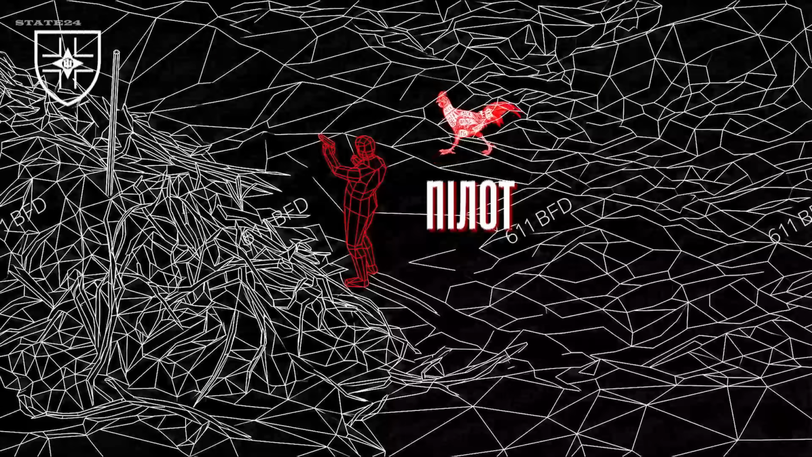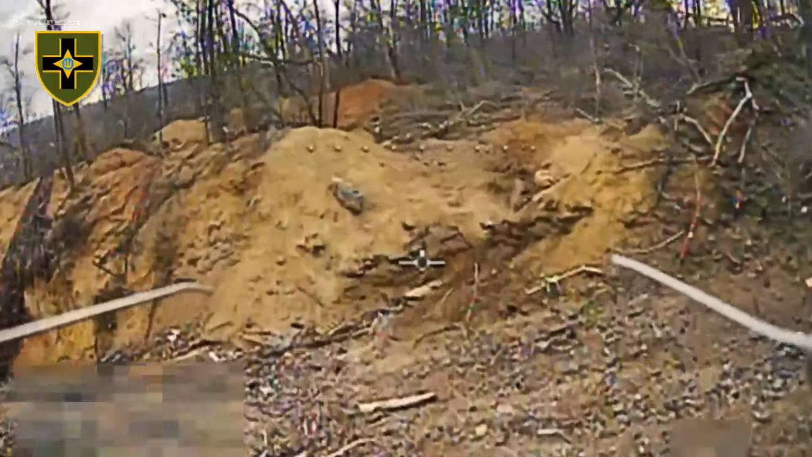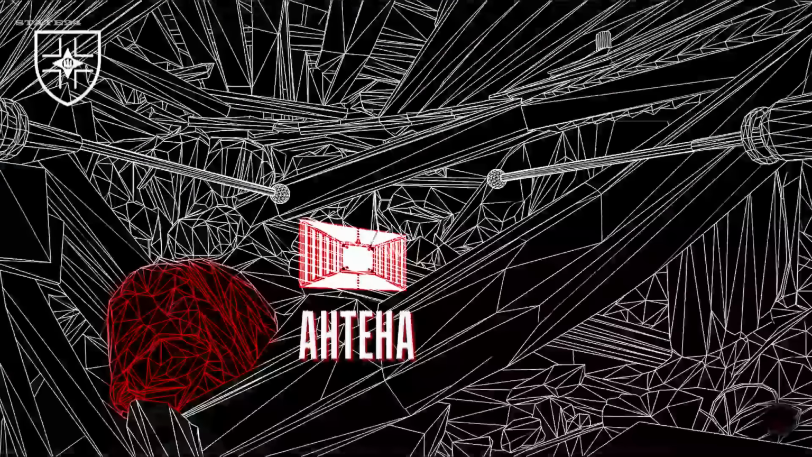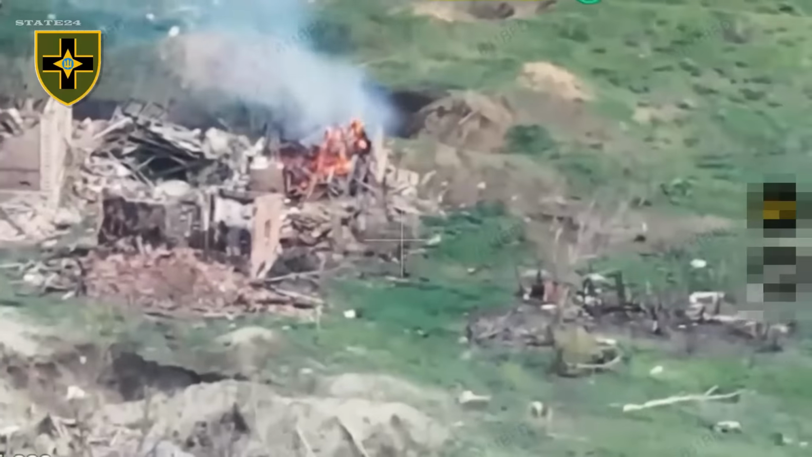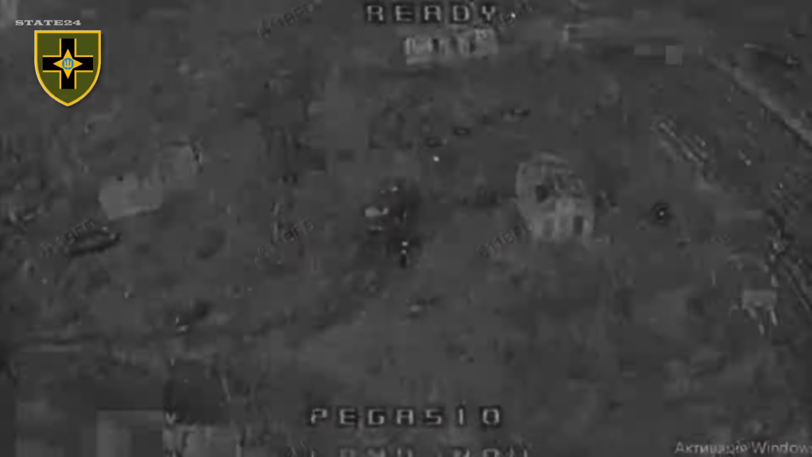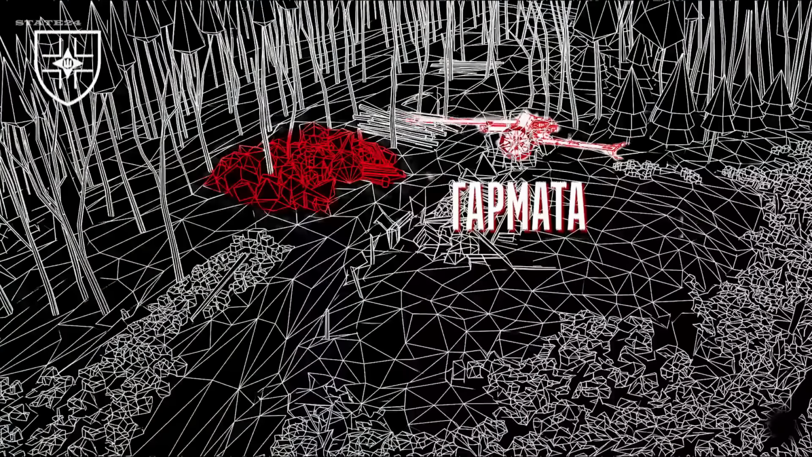This is what the world looks like through an FPV pilot's eyes. Constant static, blurred frames, ground rushing past, it's chaos in the feed. But through all that noise, the pilot still sees one thing clearly: the target. In this compilation from the Spala UAV unit, the list is long. Russian drone operator positions, ammunition storage sites, howitzers, multiple rocket launchers, mortars, armored vehicles, logistics routes.